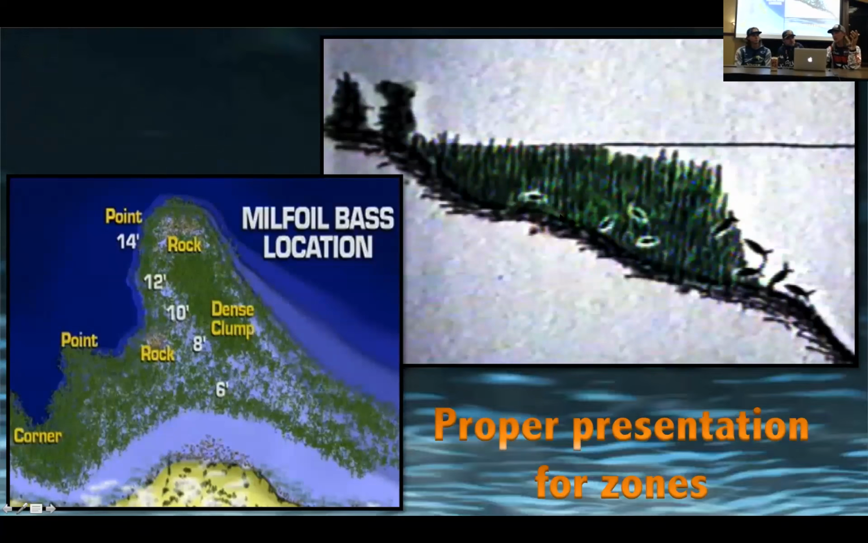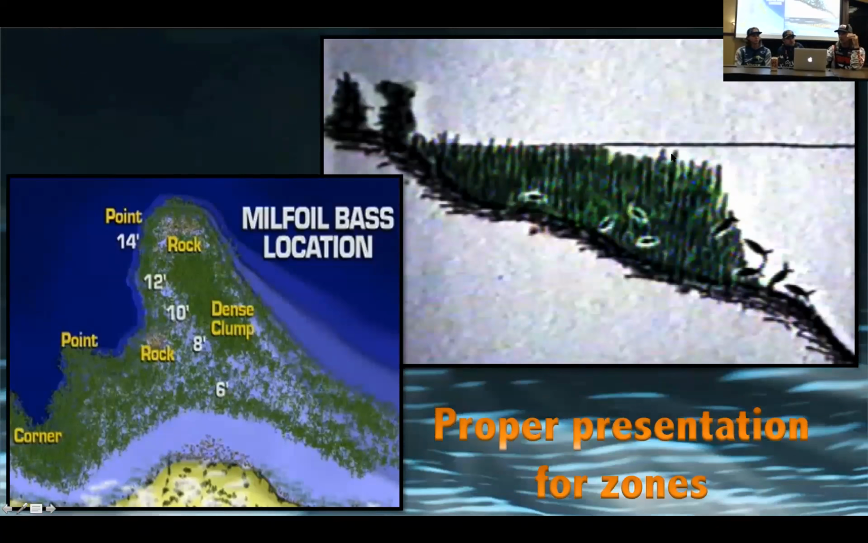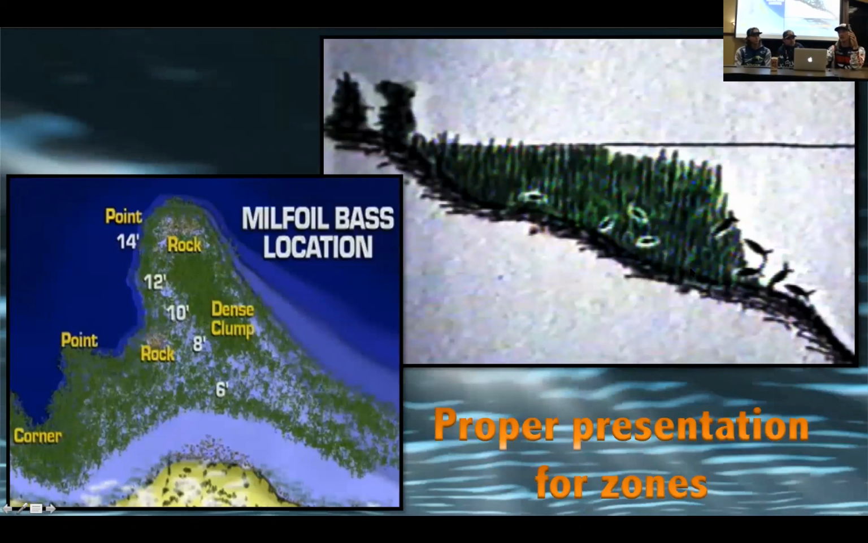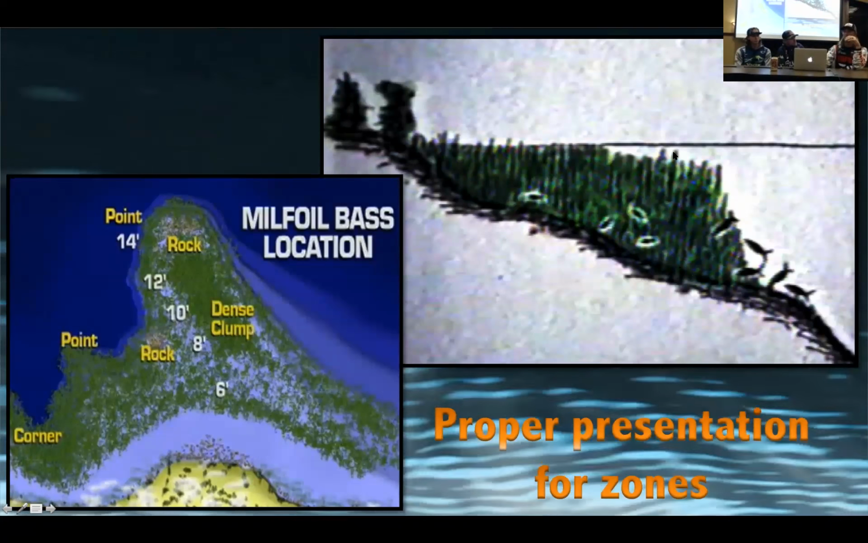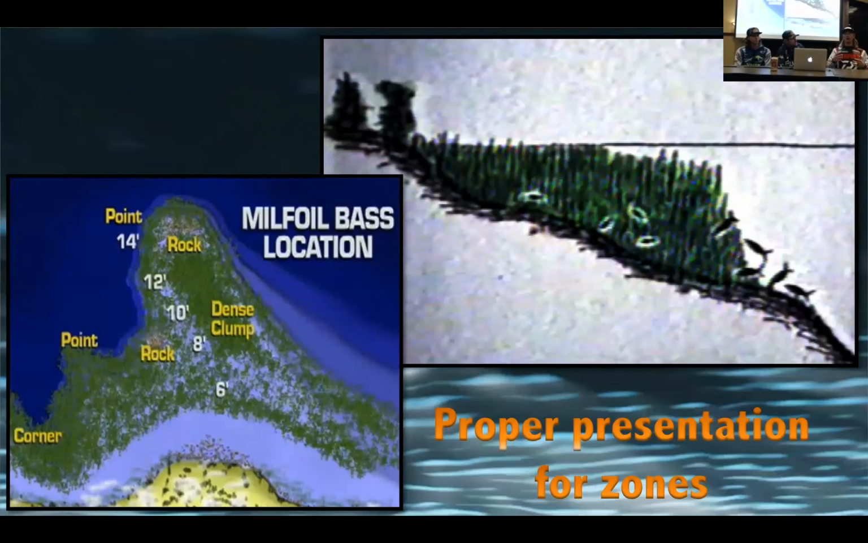Let's say that's like 6 feet deep right there. If you come out here, you see these couple strands out here. They're a little bit shorter. They're not to the surface, but in reality, they're taller because it's, you know, 2-3 feet deeper here. So I'm looking for the absolute tallest milfoil I can find. And the thing about milfoil is it creates a cavern in the bottom 2 to 3 feet of it.